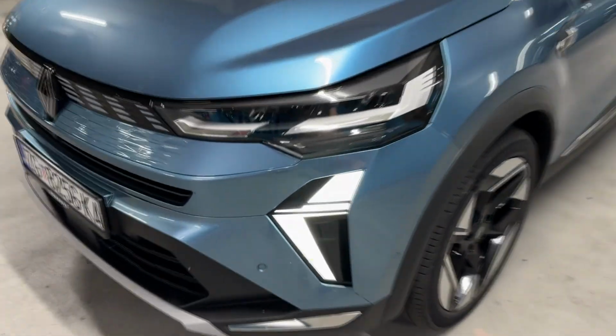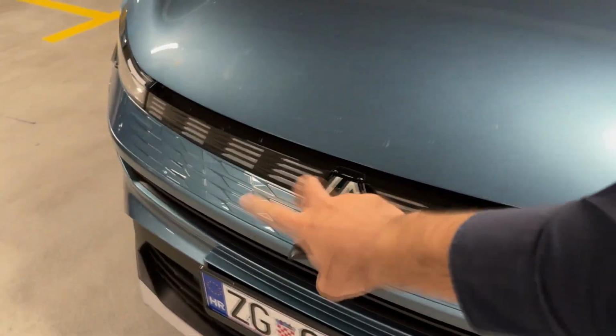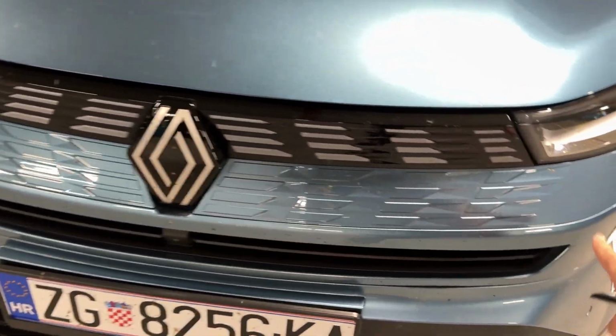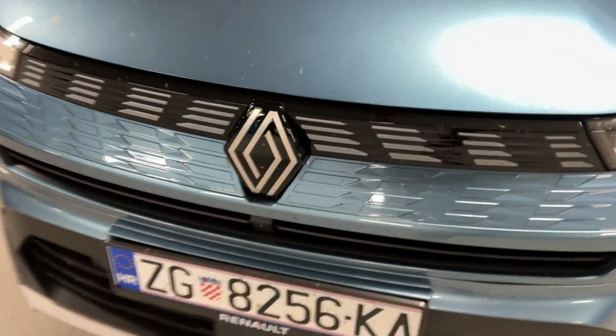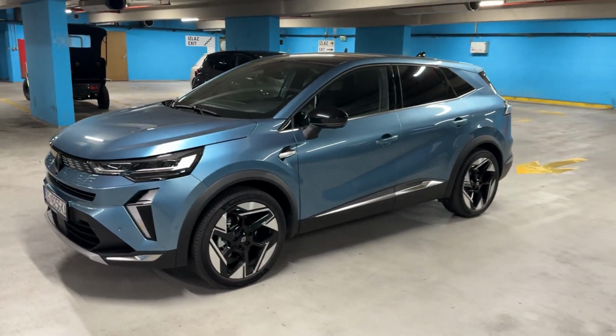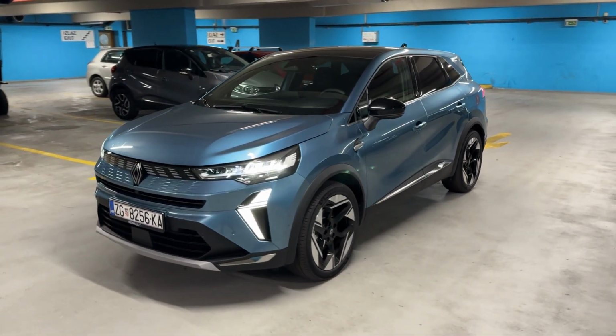Now here on the front you can see the daytime running LEDs, and then the main units are here. Also, of course, the very dominant look here, the grille that has beautiful integration with the bumper and the new Renault badge in the middle. And this is how it looks from the side, 4.41 meters. And here you can also turn on the lights on the key.